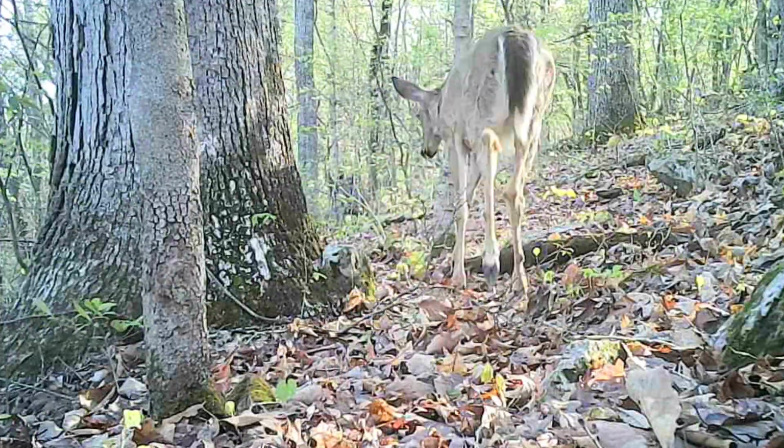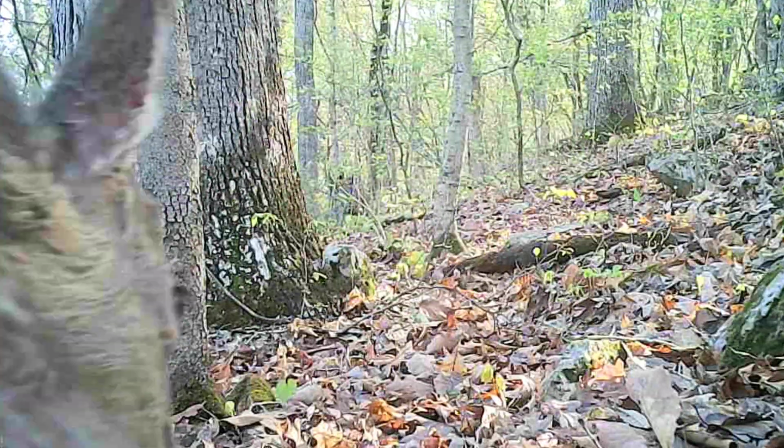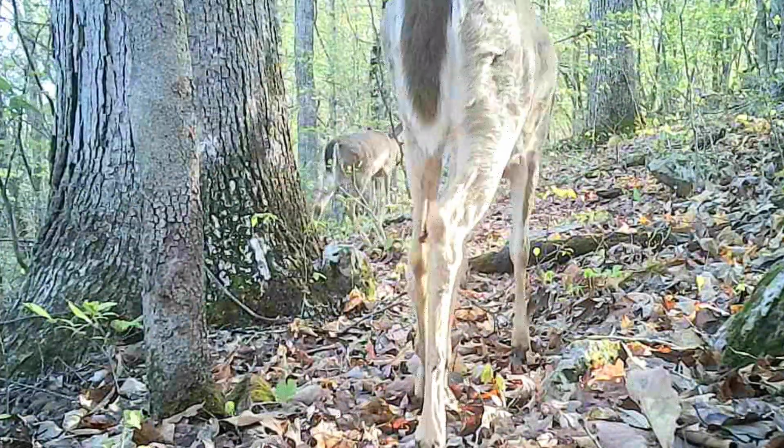And the deer just follow each other across these ridges. They have a good time browsing what's sprouted out. And they get right against the camera too. Just right against it. Even gotta say hi.